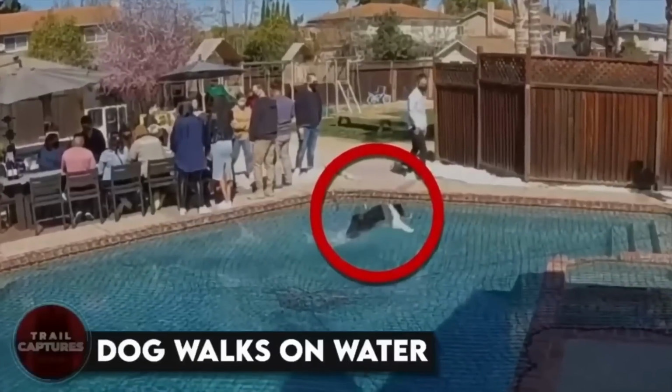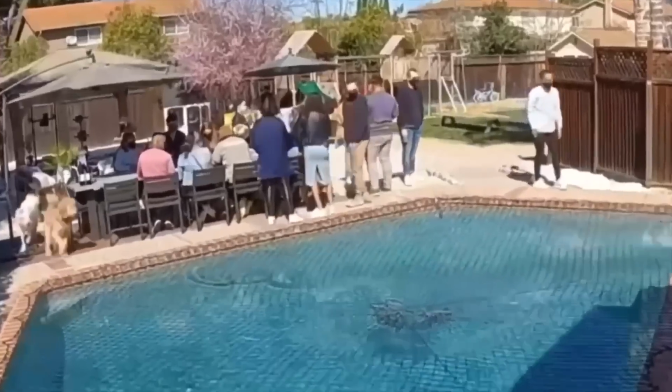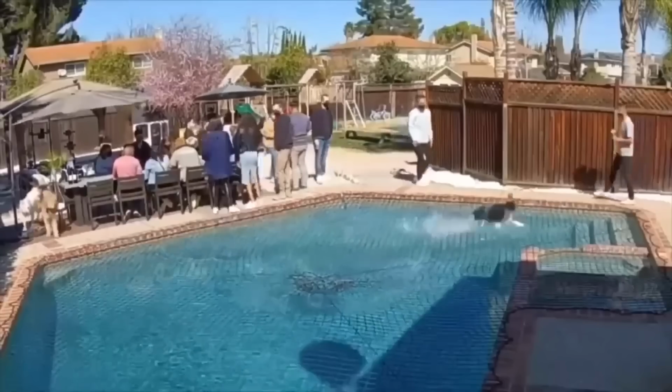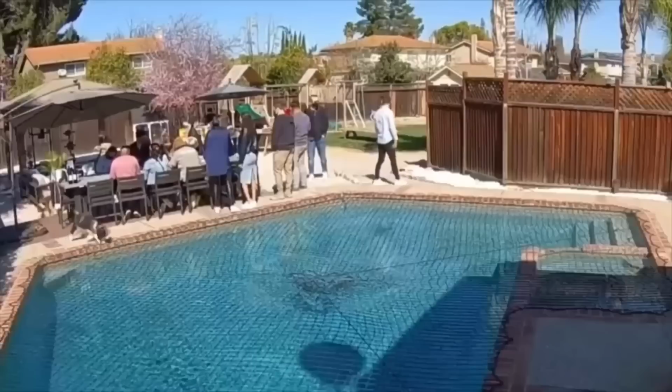Dog walks on water. We don't know what this dog was thinking, but he sure did surprise all the humans with his supernatural ability to walk on the water. Every single person in the party was just left shaken.